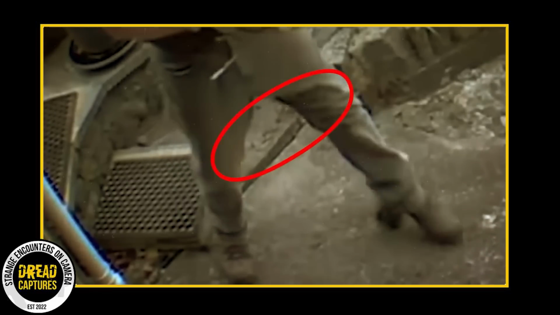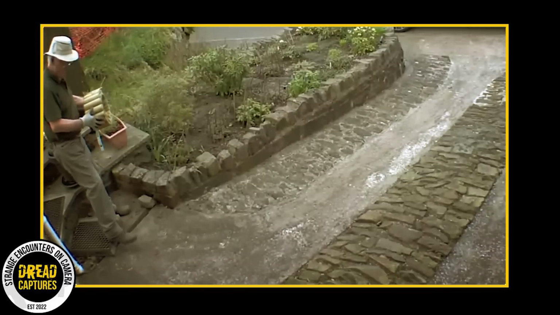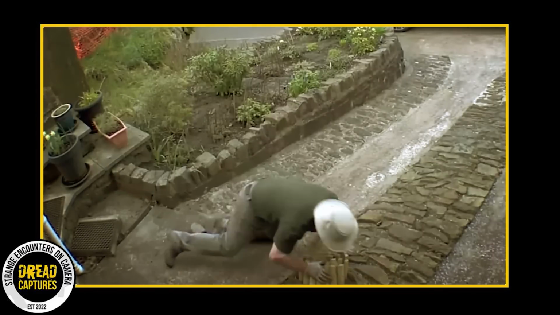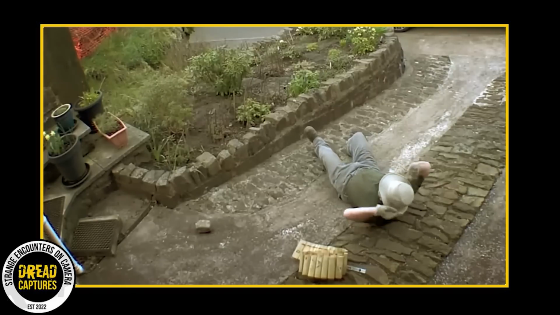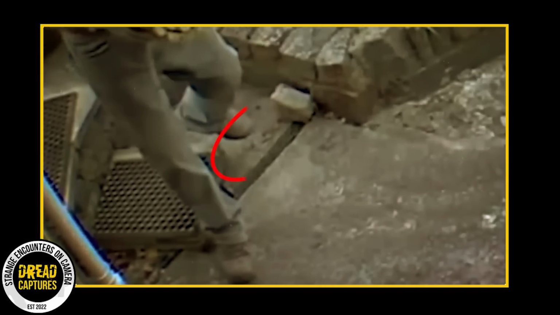Many viewers have put forth theories to explain the mysterious movement of the rock. Some suggest it might have been caused by a string attached to Roger's shoe, pulling the rock out from under him. However, this theory was promptly refuted by the person who uploaded the video.